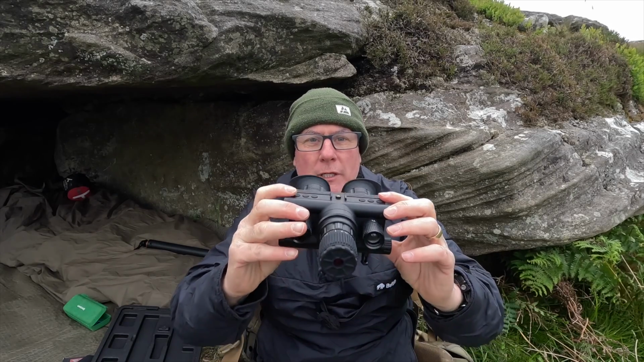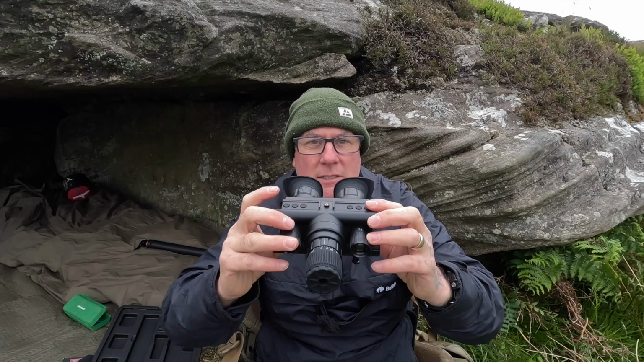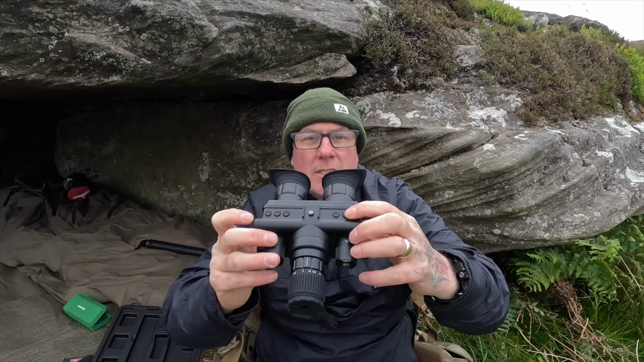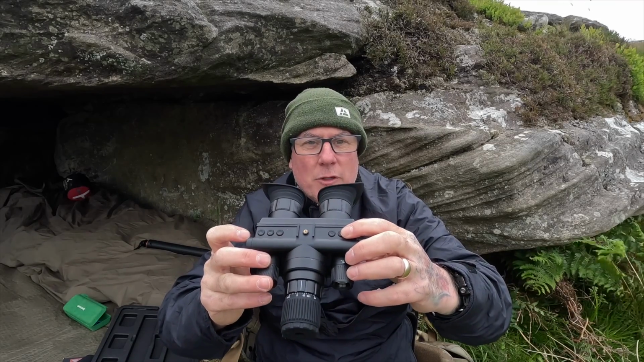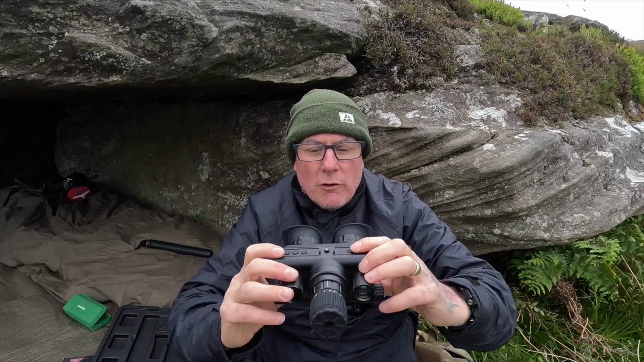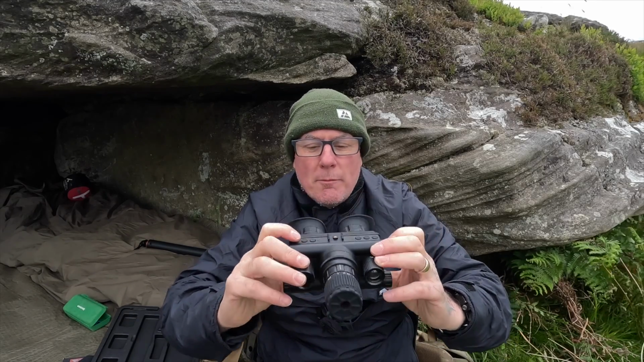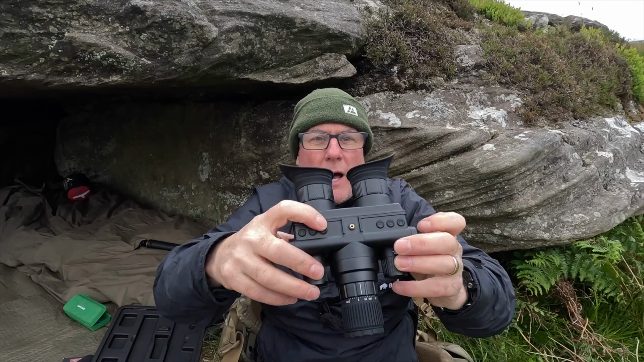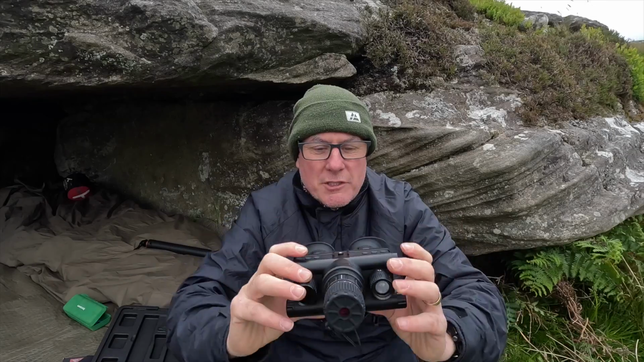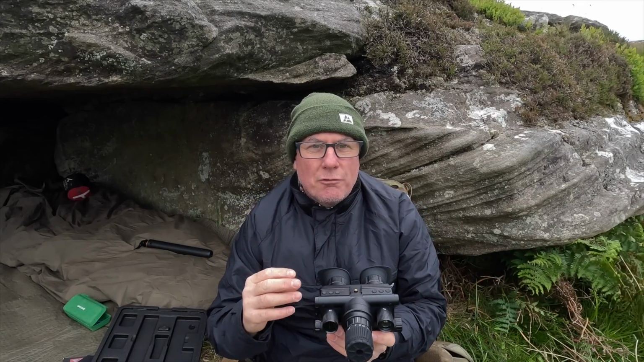On the top you have six buttons. On the outer sides, on the left hand side and the right hand side, you have the zoom in and zoom out. Inside on the left hand side, the middle button is the memory button, and then you've got the power on, power off button. You've got the OK button for when you're going through the menu, and you've also got the IR button to switch it on and off and go through all the different settings. The menu is quite easy to go through.